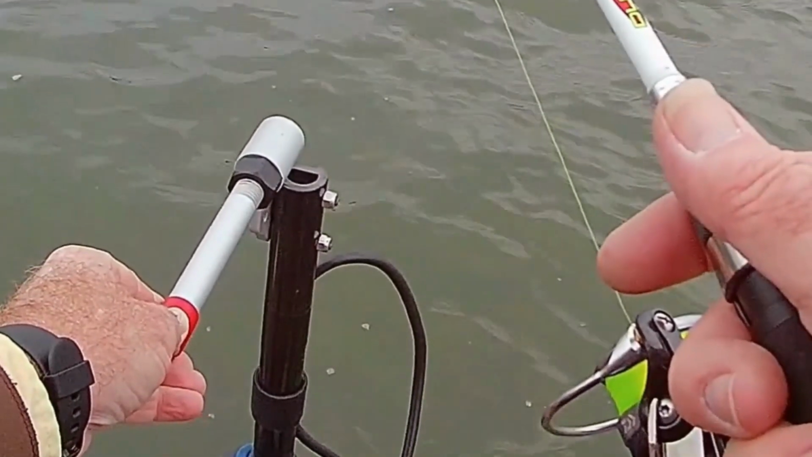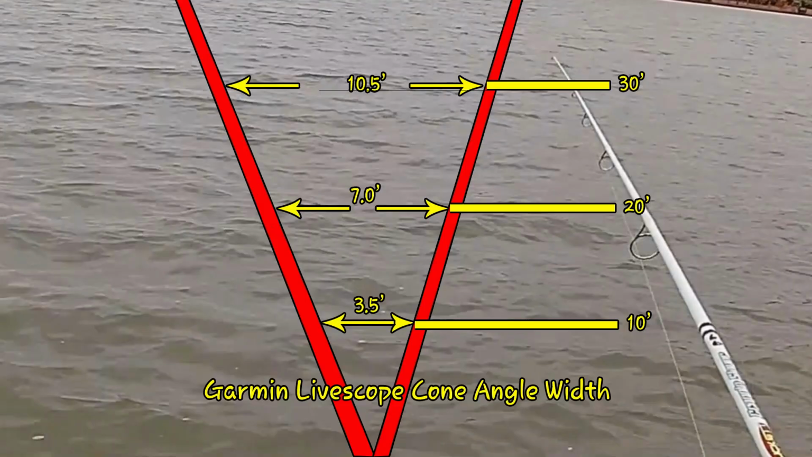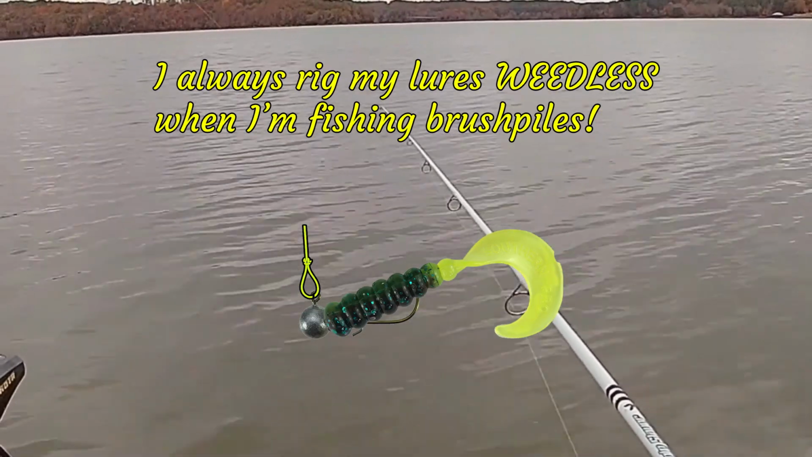It's a cone angle, because you got to realize this has got a 20-degree wide cone. So at 10 foot out there, it's only 3.5 foot wide. So you go to 20 foot, then it's 7 foot wide, and at 30 foot, it's going to be about 10 foot wide. So it's whatever cone angle you got to be in.